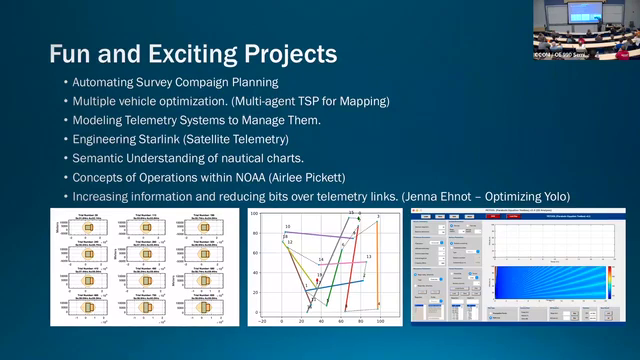And then another bit also related to telemetry is how we increase the amount of information that's coming over the telemetry links without increasing the data. That's fundamentally what Jenna is going to work on, specifically with regard to camera systems and their detections.